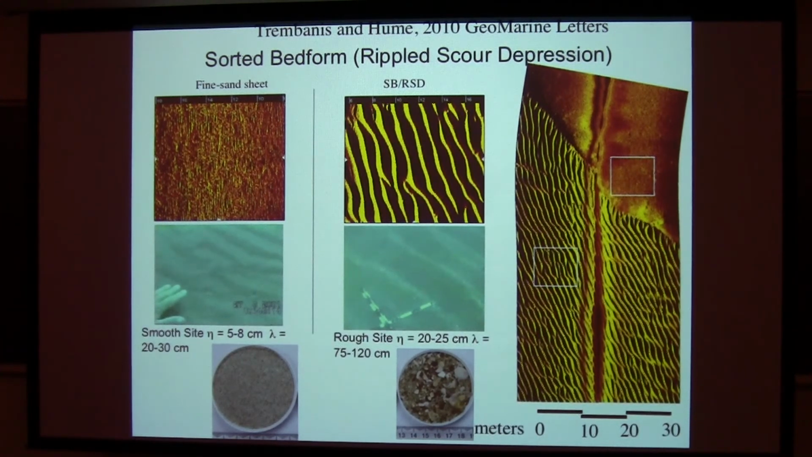So we got interested in trying to understand this. We used to call these rippled scour depressions. In the 80s, some folks at USGS started finding these off the west coast and called them rippled scour depressions. More recently, in the literature, we started calling them sorted bed forms.